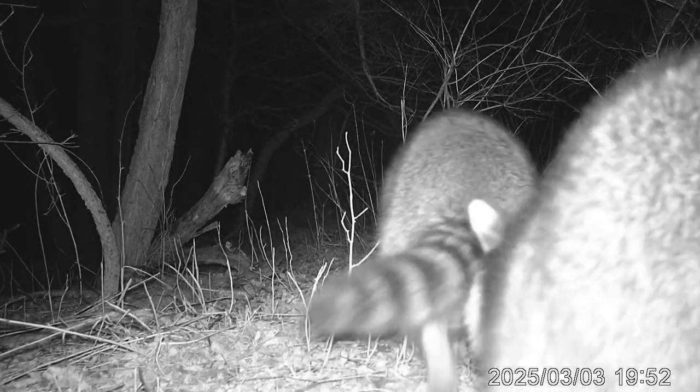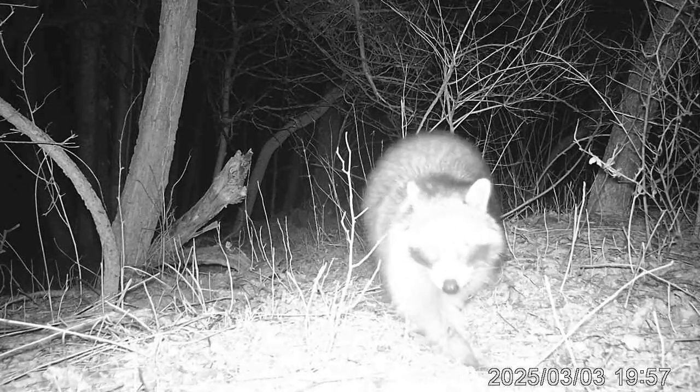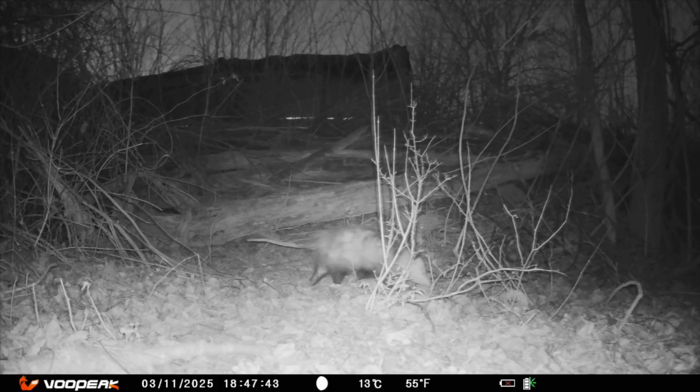Mating season is late January to March. Gestation period about 63 to 65 days. Birthing time, most kits are born in April or May. Litter size, usually 3 to 5 kits, but it can range from 1 to 7.